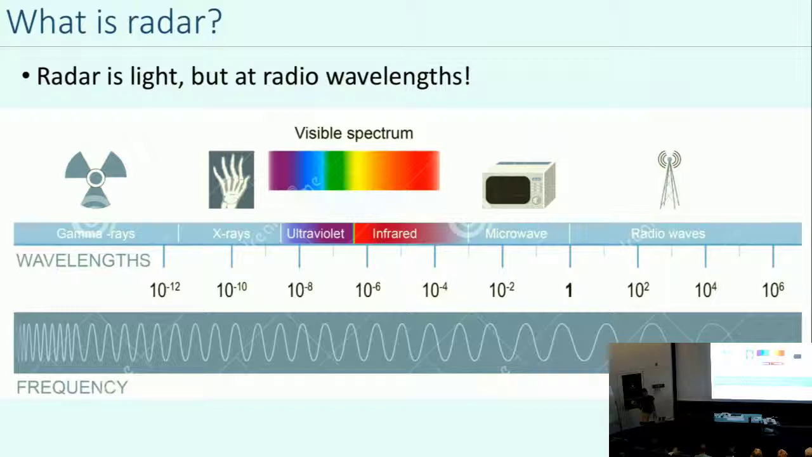So what is radar, especially compared to optical systems like the HiRISE camera that everyone's probably familiar with? Radar is light too, but it's at very long wavelengths. So it's radio wavelengths. On the electromagnetic spectrum, we're talking about things that are down here, microwaves to radio waves, so not the visible light that we're all familiar with. And the advantage of these long wavelengths is that they can penetrate pretty far into the surface.